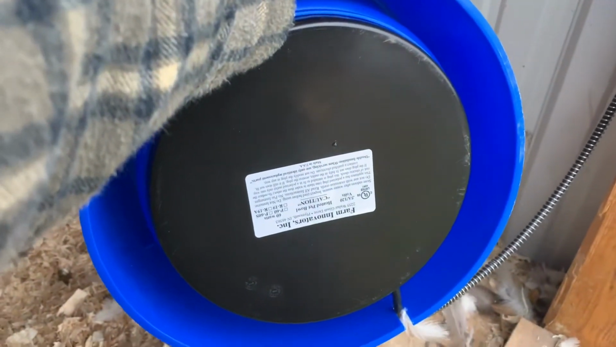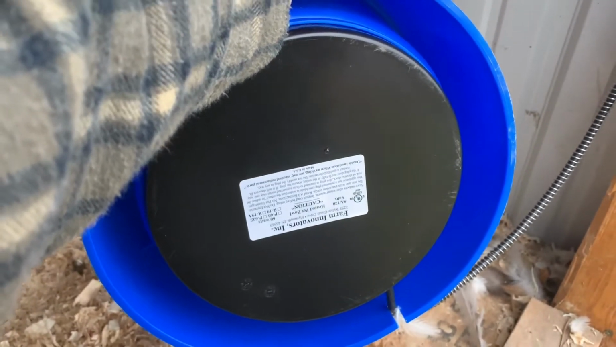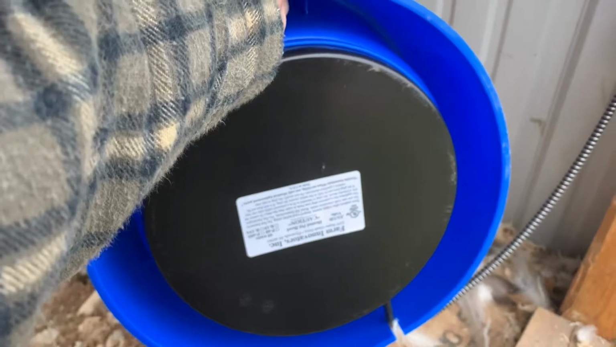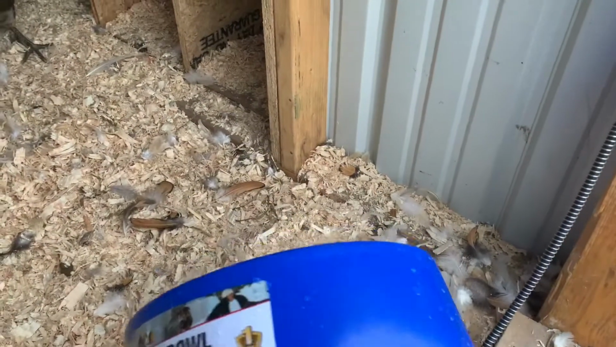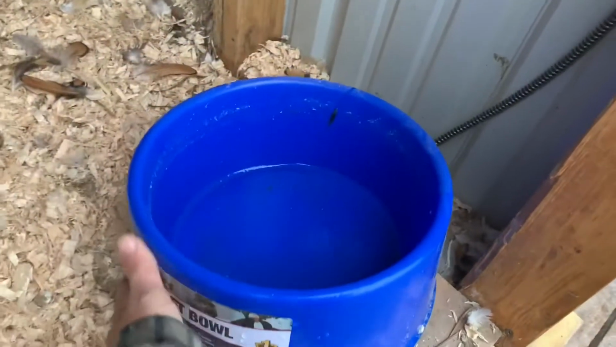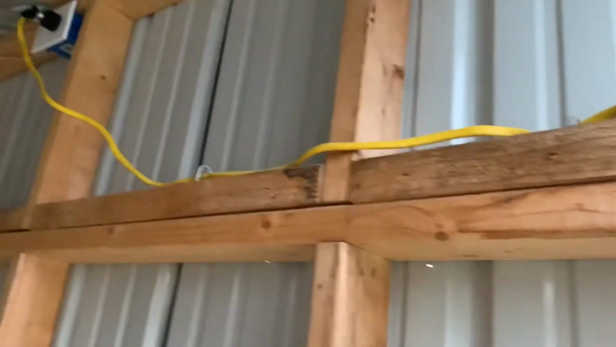So it's got this heated pad on the bottom. It does have a built-in thermostat, it says, that doesn't trigger until it drops below freezing. I've had it running out here for about 6 or 7 nights now, and I've had absolutely no issues with it freezing over at all. It's been great. It is not hardwired, but it is plugged in, so you're going to need some kind of electric in your pen to do this.